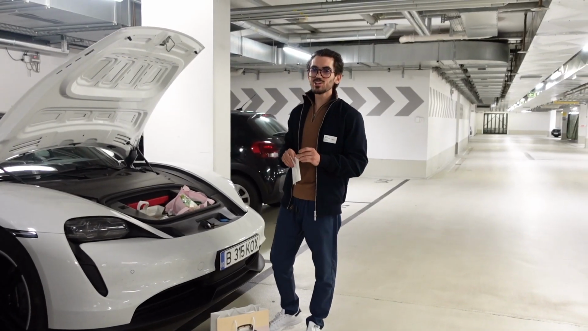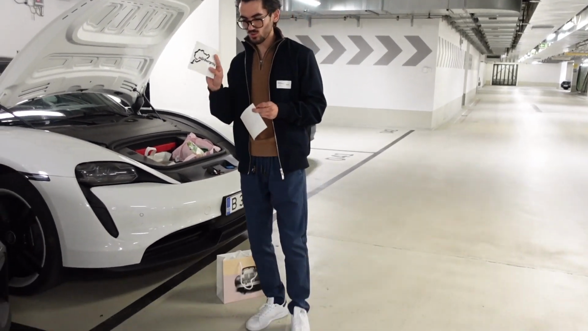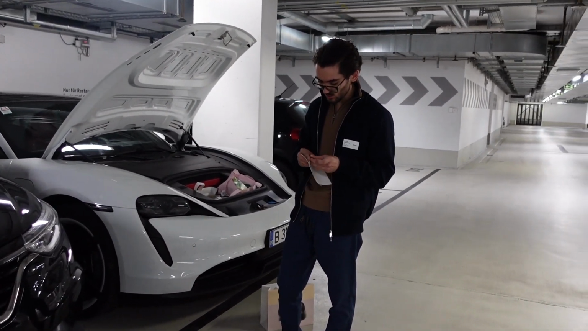So we just finished the Porsche Museum experience. Now we are going to stick the Nürburgring sticker on our car, and then we are good to go.